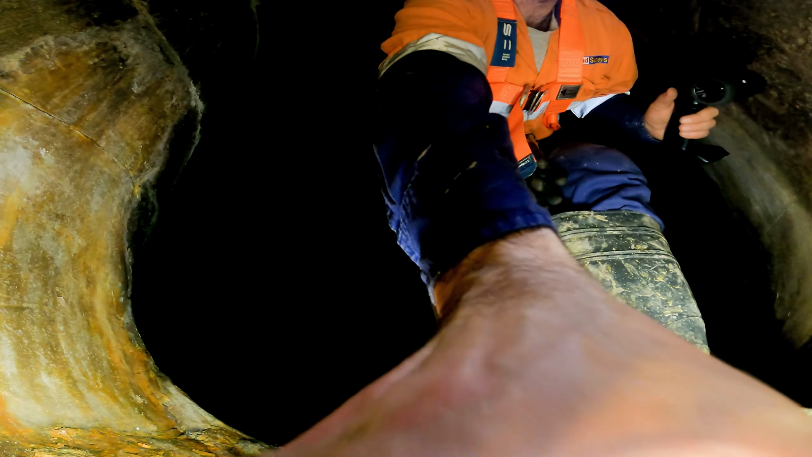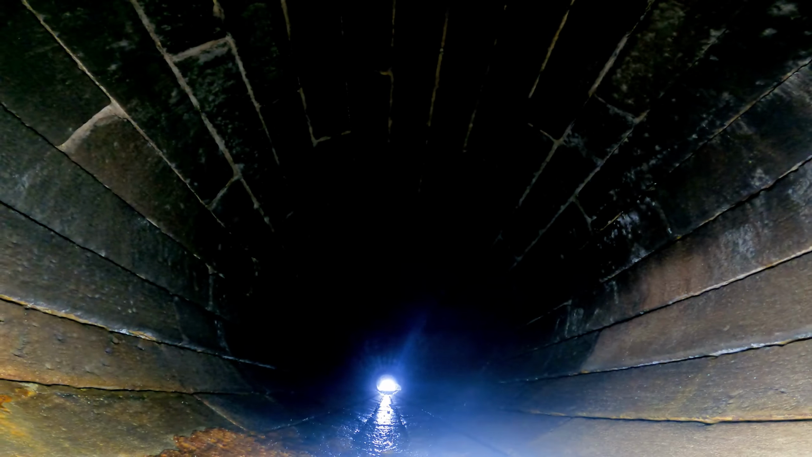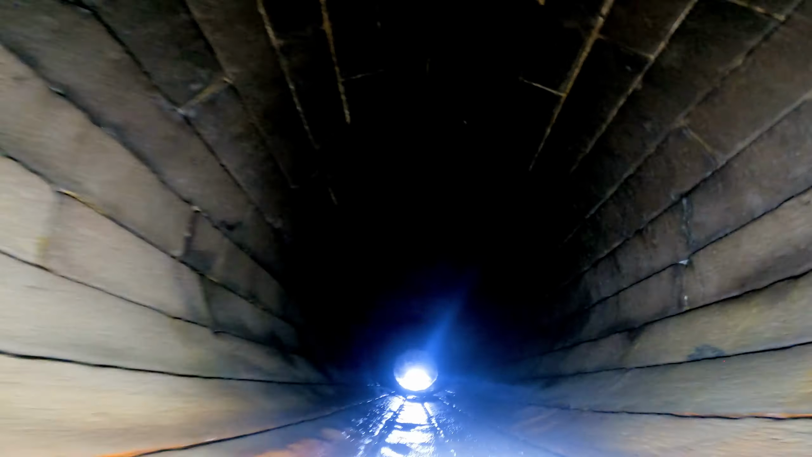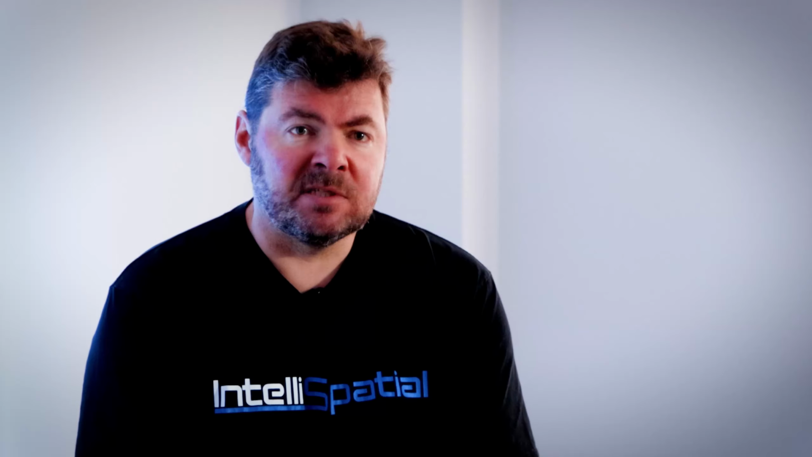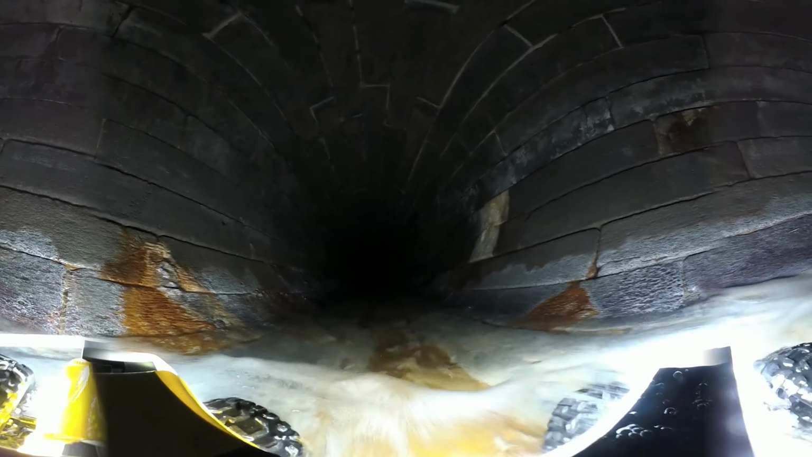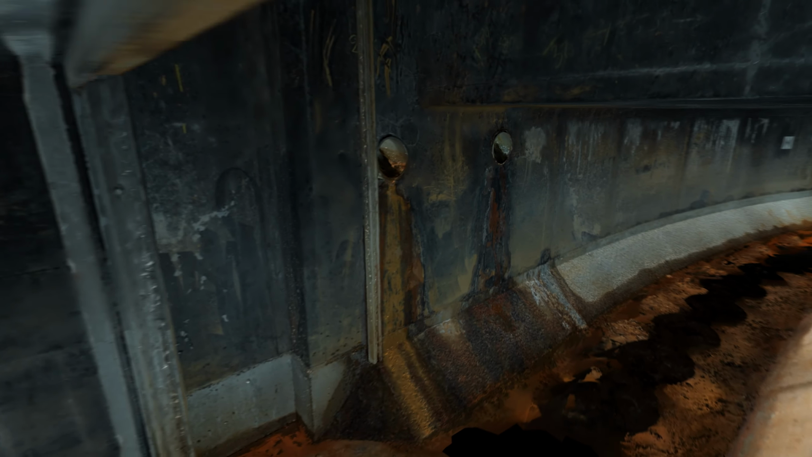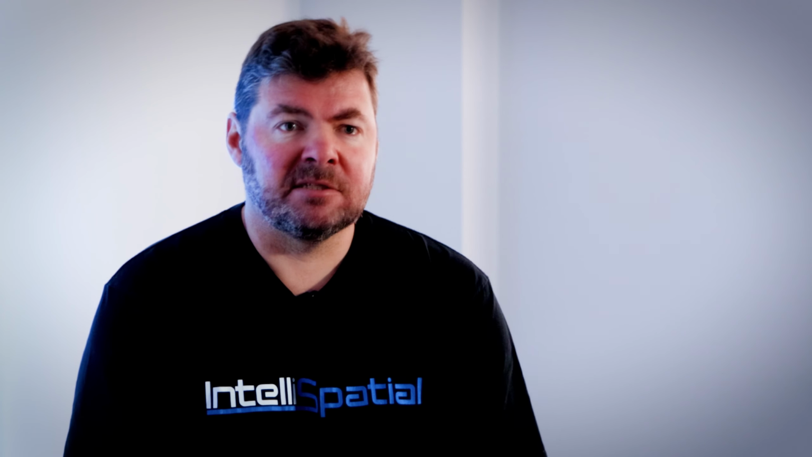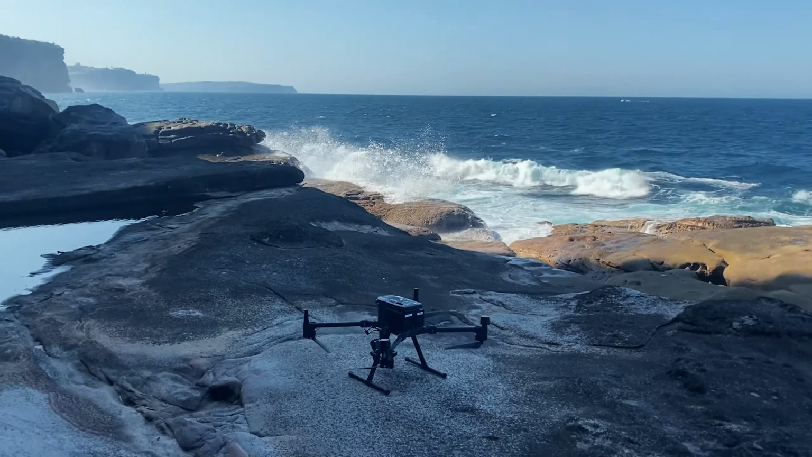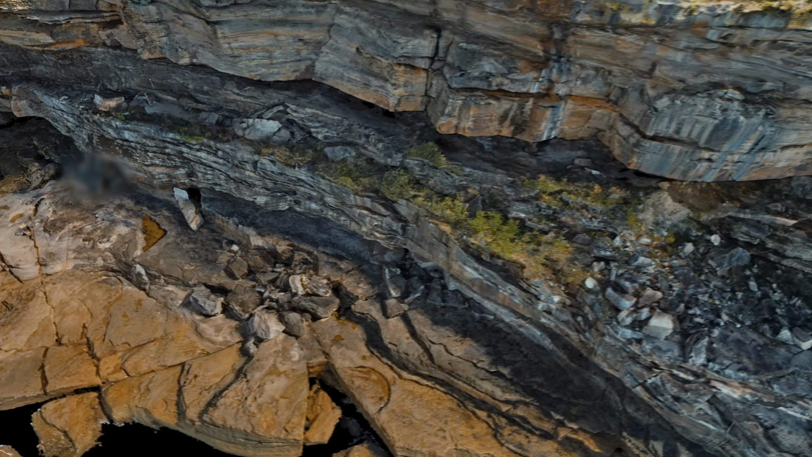In another part of the tunneling network, we used a remote control car with an imaging device mounted to the car. This was to capture some of the more difficult parts of the facility. Our technology allowed the client a full three-dimensional mesh, highlighting every single defect, water ingress, cracks. We included external high-resolution UAV surveys with both LiDAR and imaging devices.